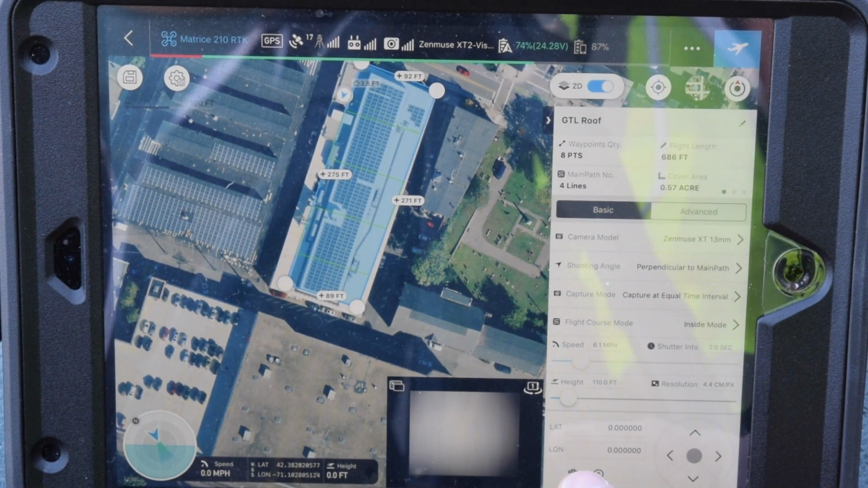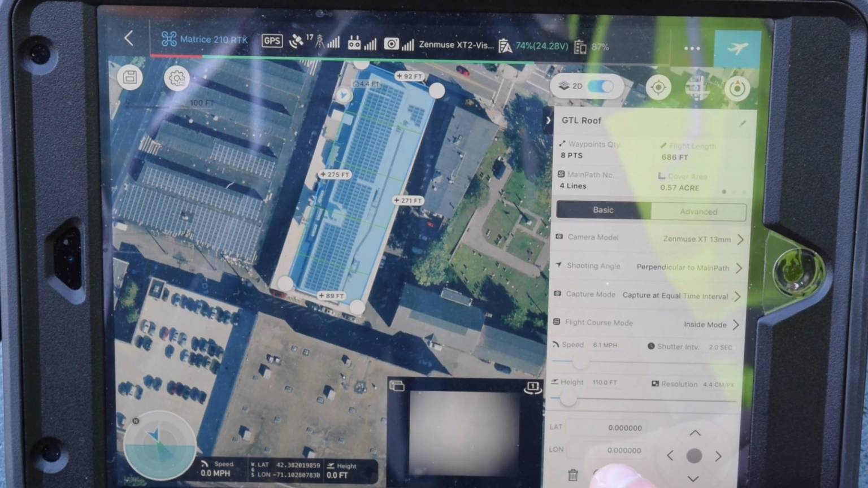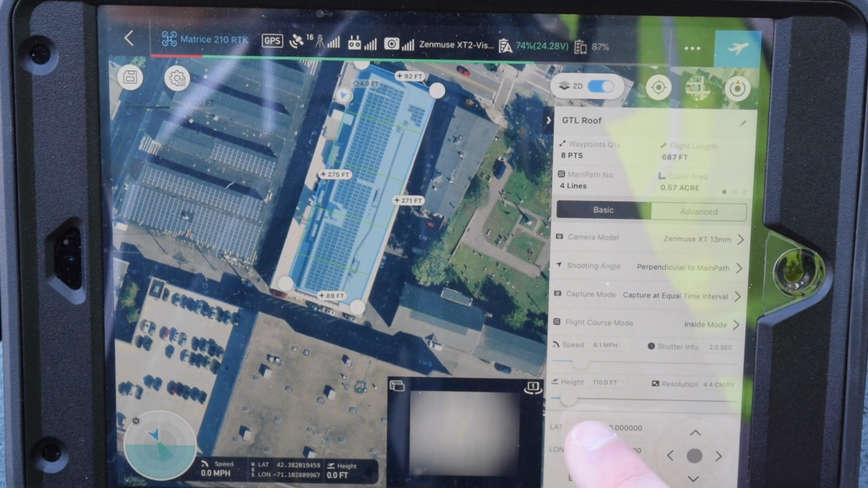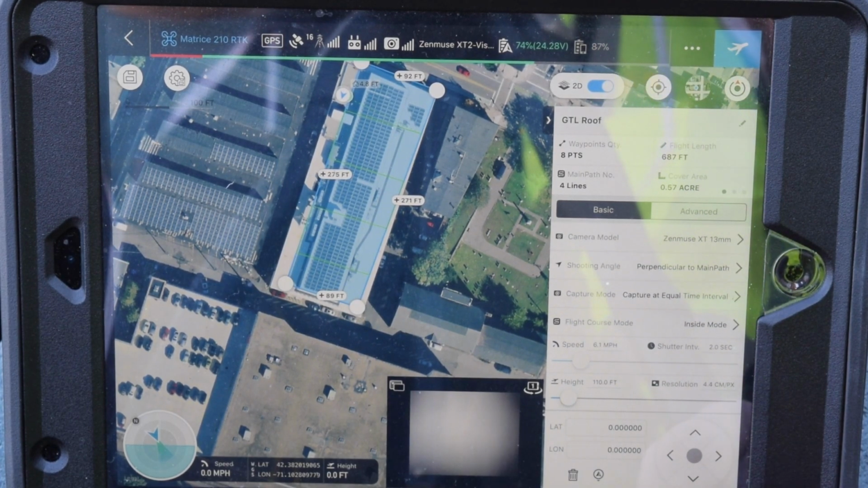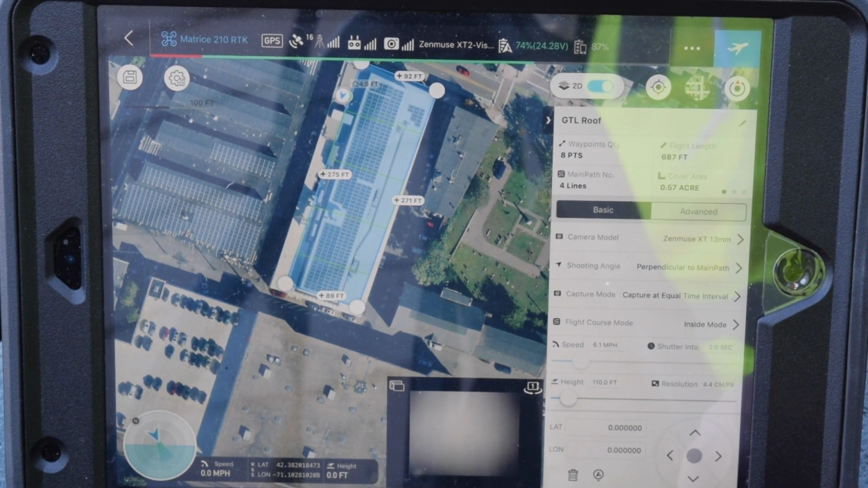A typical inspection for most people flying solar is going to be about 130 to 140 feet above ground level. Today though, just for this video, we have special consideration because we are flying in Class B airspace with the LAANC system, so we have authorization to fly. We're close to Boston Logan. However, the ceiling restriction is 150 feet today, and we're standing on a roof. So I'm going to set this altitude to 110 feet. But remember, typically when you're outside at a solar farm, you're going to want to set this to about 130 to 140 feet above ground level.